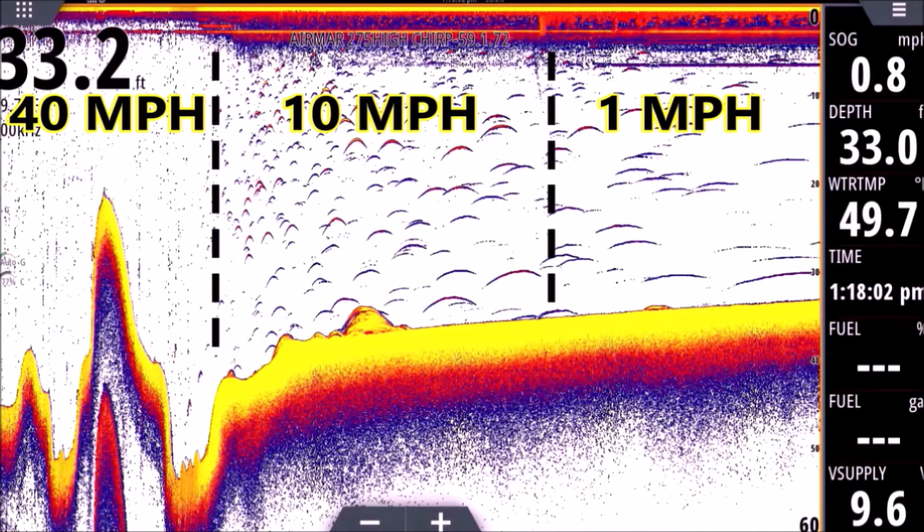So, a lot of people ask me, they'll say, I'm running on plane and I just can't see fish when I'm on plane. It's probably because you're looking for arches, and you're really not going to see arches at 40 miles an hour. Like I said, even down here where those two catfish are, they're not arches. Even though those are decent sized fish, if you look very close, they start to kind of look like an arch, but it's just a dash. So chances are you are marking fish, you're just looking for the arch instead of just a little dot or dash or what I call a light bulb.